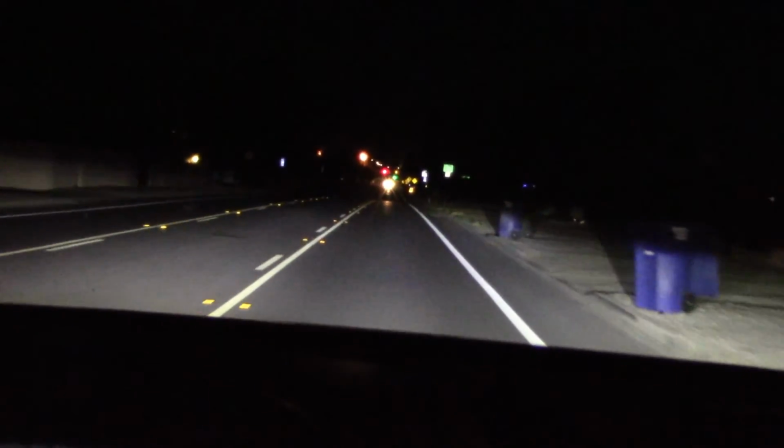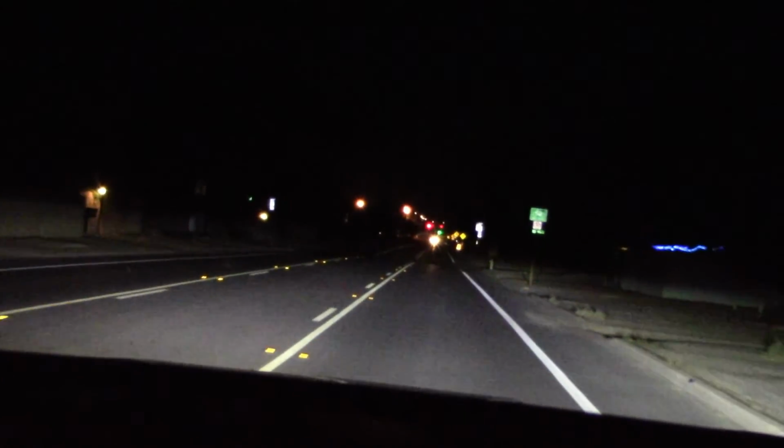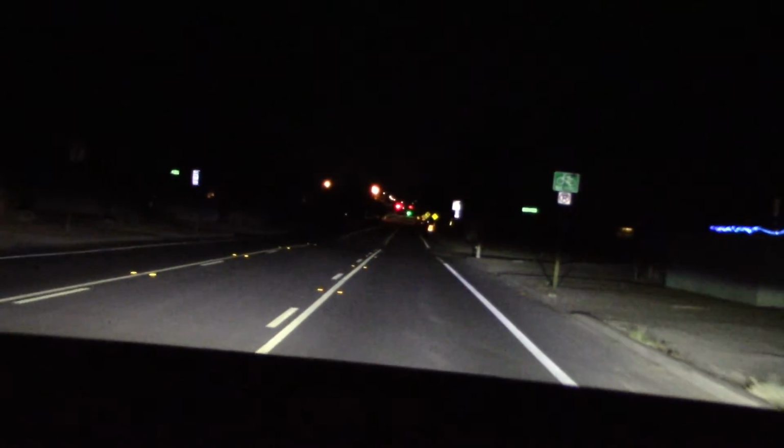Overall, I'm very impressed with the headlight system and the overall package. For the 50 grand they're asking, I should be.